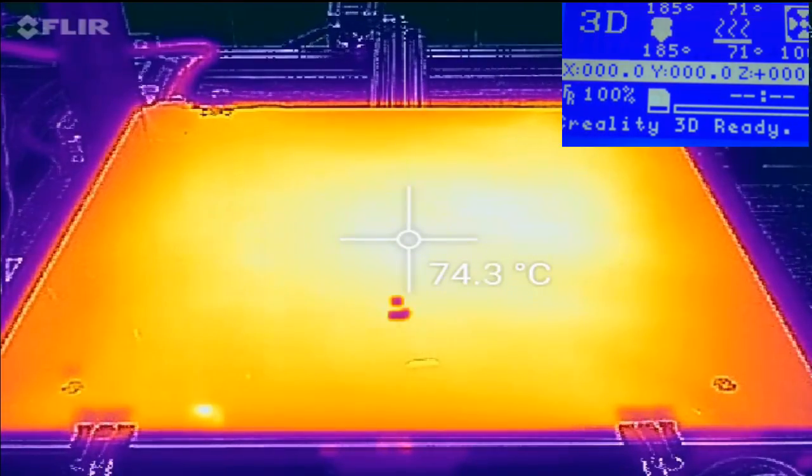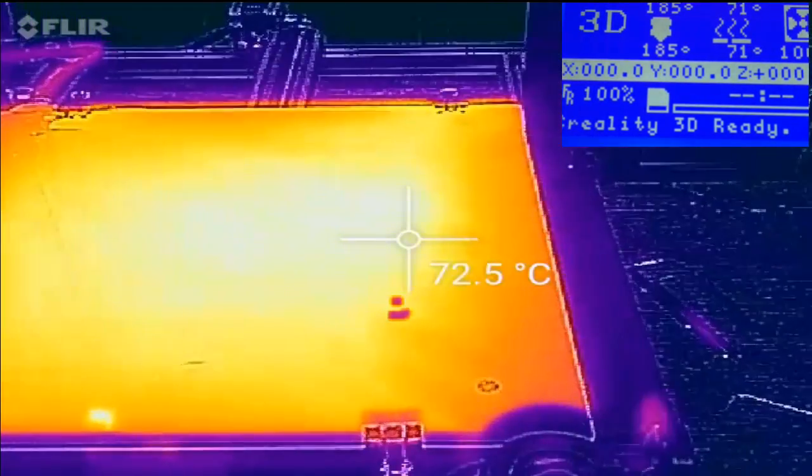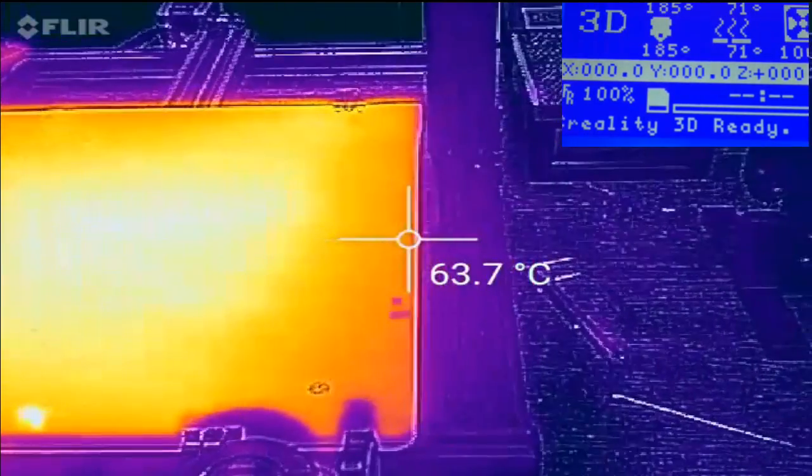As you see, I'm now at almost 74 degrees, so I've reached 3 degrees over on the bed. So let's take a little bit of a look, but it seems to be stabilizing at about 3 degrees over. So let's take a look at the edges.